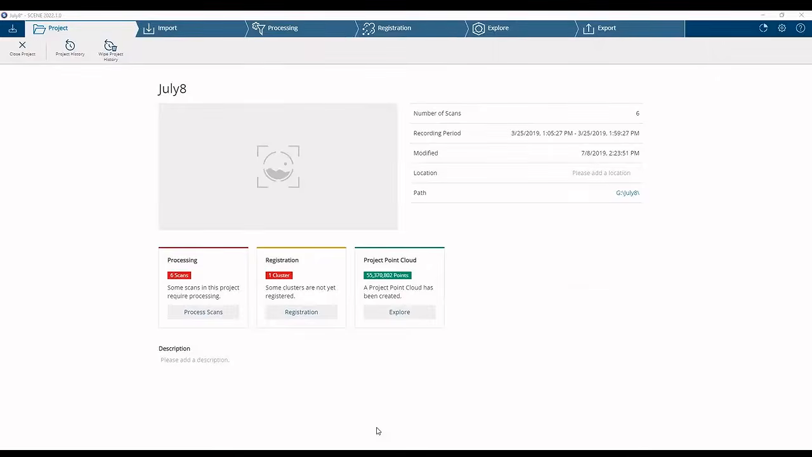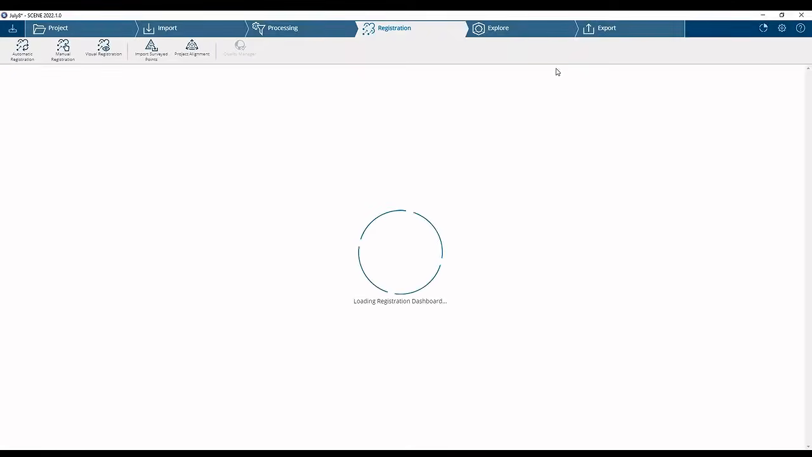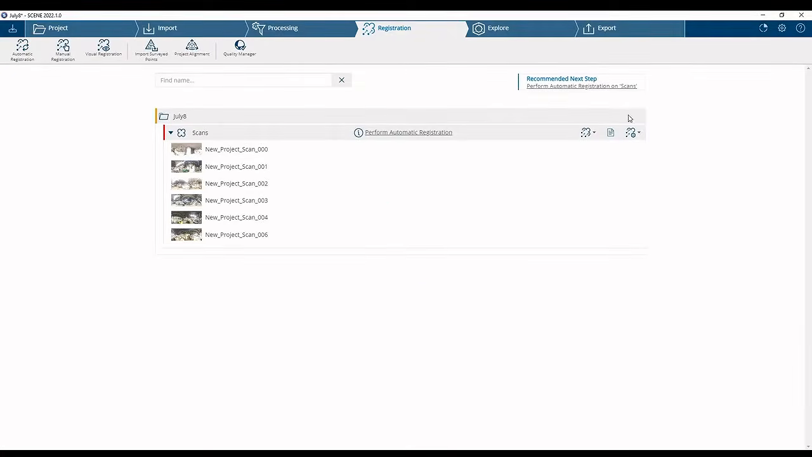Now we've simply finished our project, taken the SD card out of the scanner after we shut it down, we put it into our laptop with our FARO SCENE software. This is the opening screen you're going to see. We've got 6 scans in the project, and we're just simply going to go into registration. There were no targets used, so there's no pre-processing that's going to be necessary. So we use the toggle for registration.